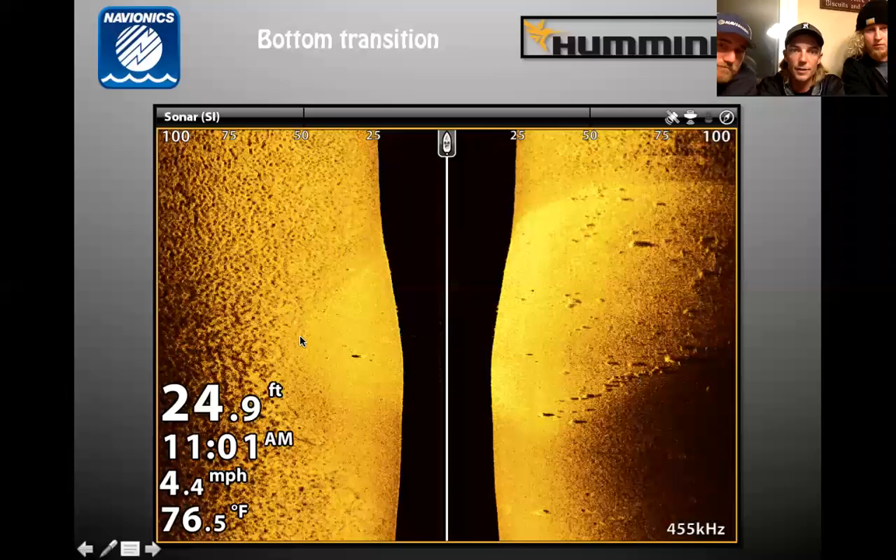Definitely high percentage areas. Anytime you're in a lake that doesn't have a ton of hard bottom, these transitions will pop out really nice on side imaging.